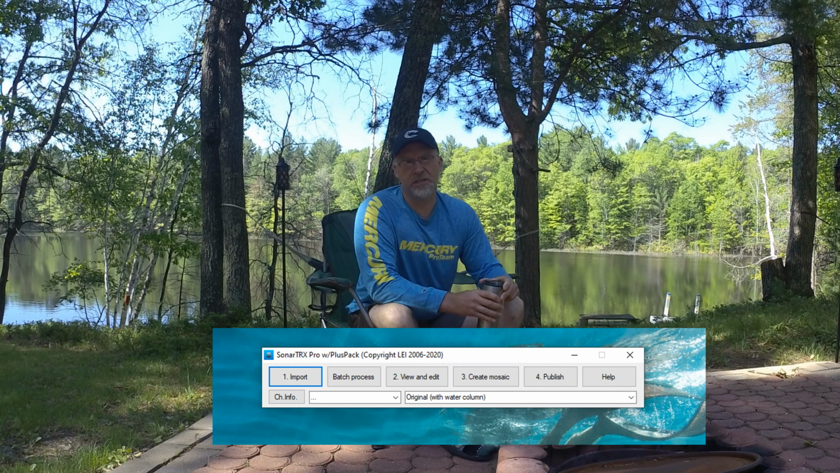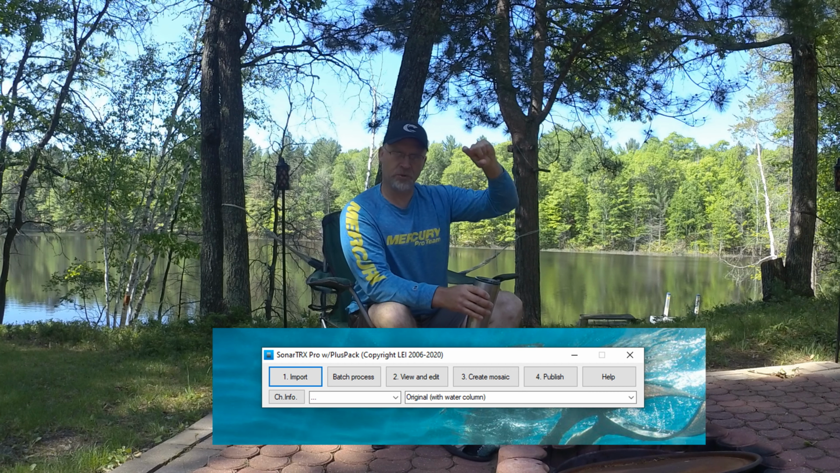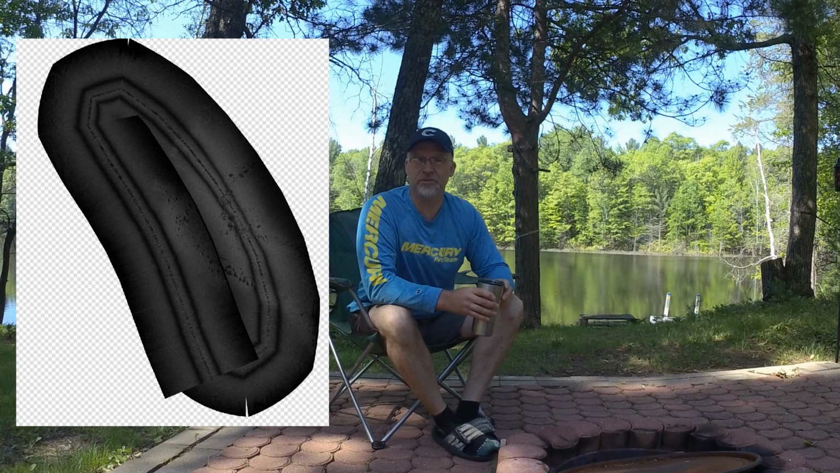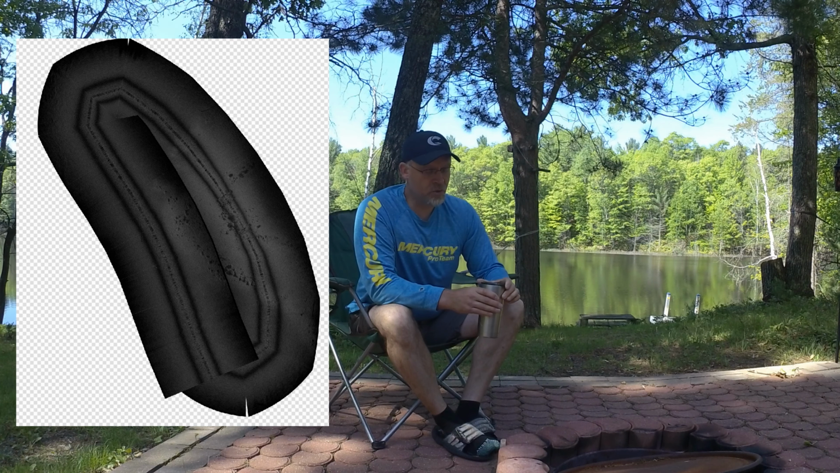Now when I get home, I use a program called Sonar TRX. And what Sonar TRX does is it takes every one of those little individual strips that you recorded, you just keep zooming around, every one of those strips, and it seams it together. And in seaming it together, it'll export a coordinate controlled mosaic image of that spot.